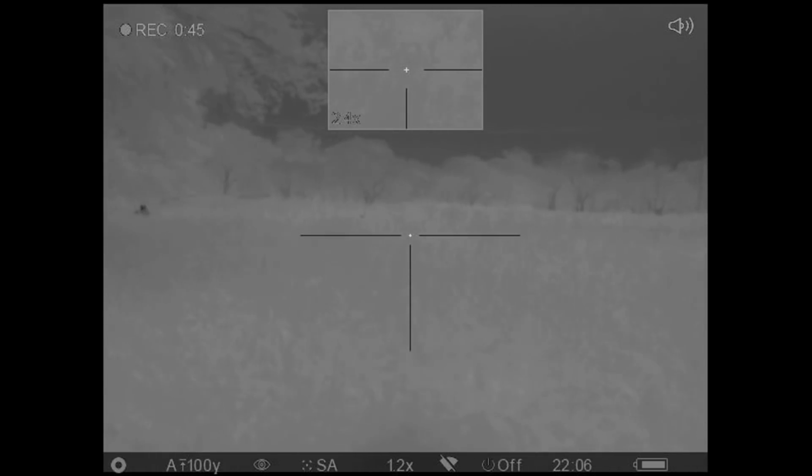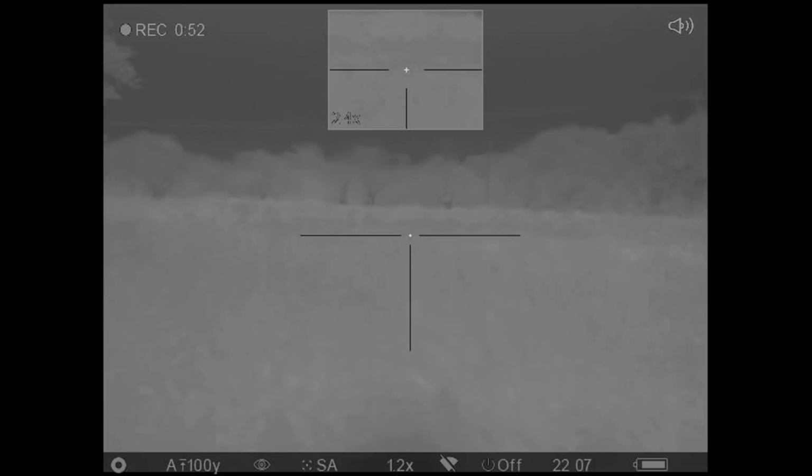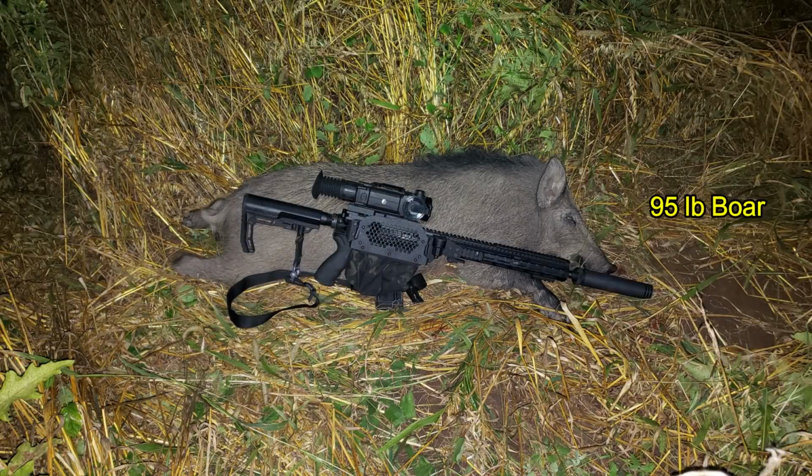There we go. No clear targets there. And this one turned out to be a 95-pound boar, the only boar of the night.